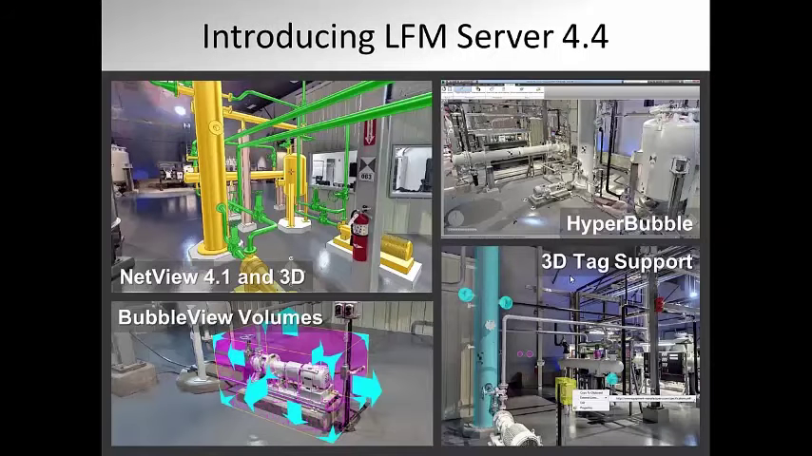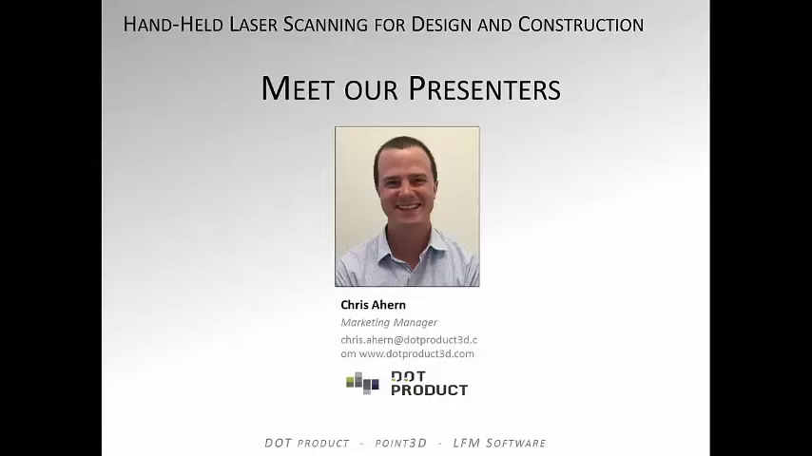As I said, LFM 4.4 is a big release. In addition to DotProduct, there are a number of other features in this version: net view, bubble view volumes, 3D tagging, and HyperBubble, and we'll be talking more about them in an upcoming webinar. On to you, Chris.